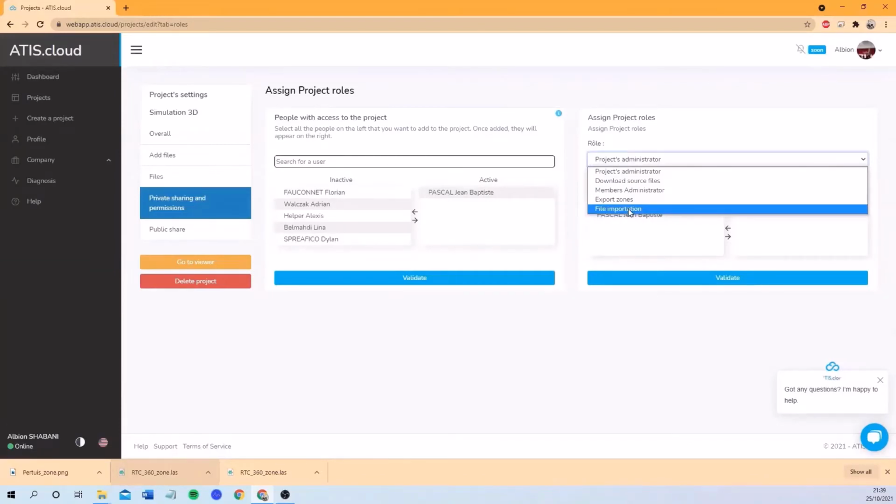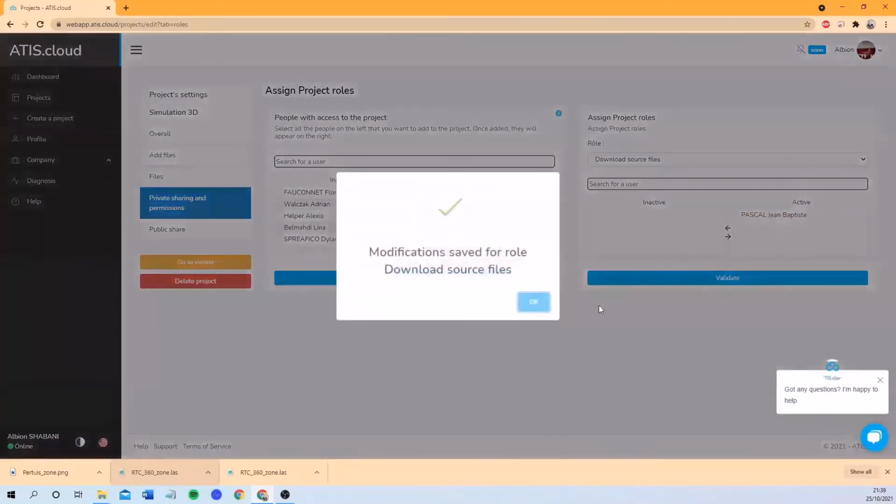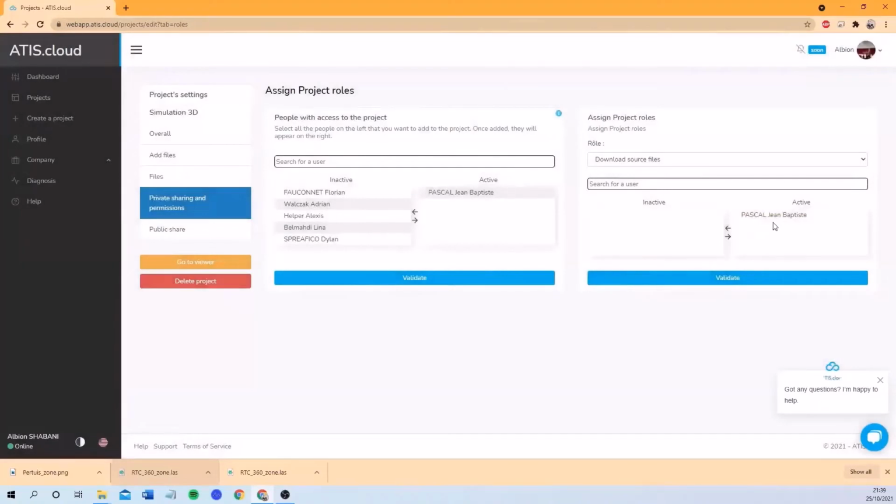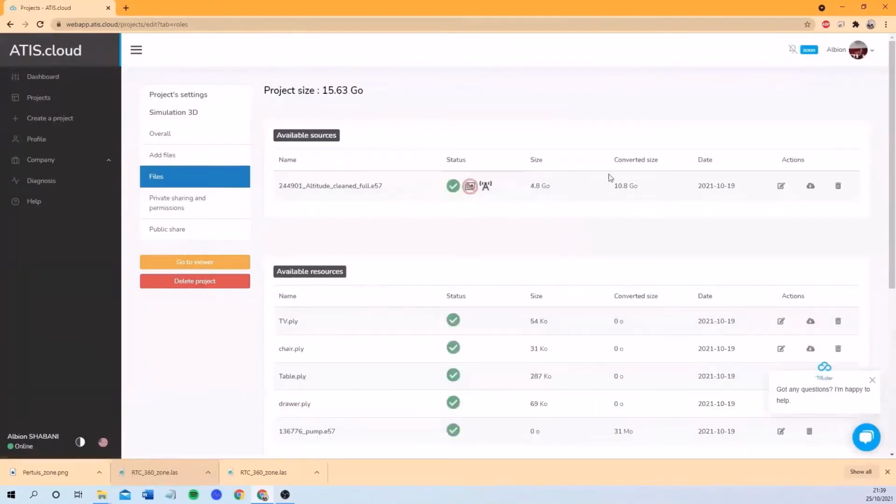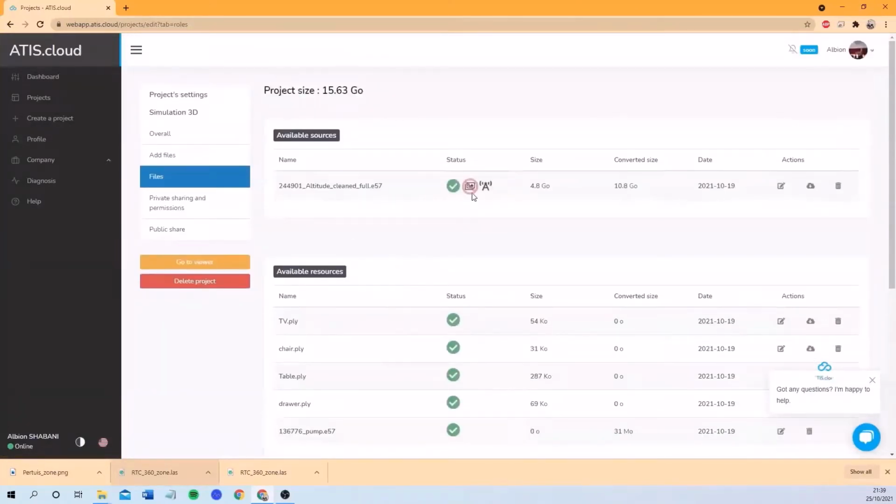So as I said earlier, we want only to authorize him to view the project and download the source files. So I'm going to pick download source files and I'm going to activate this role for him. By doing it like this, he will receive another mail telling him that he now has the rights to download the files. And with these rights, he can open the project and load everything that's available for this project. For example, the 3D models or the E57.